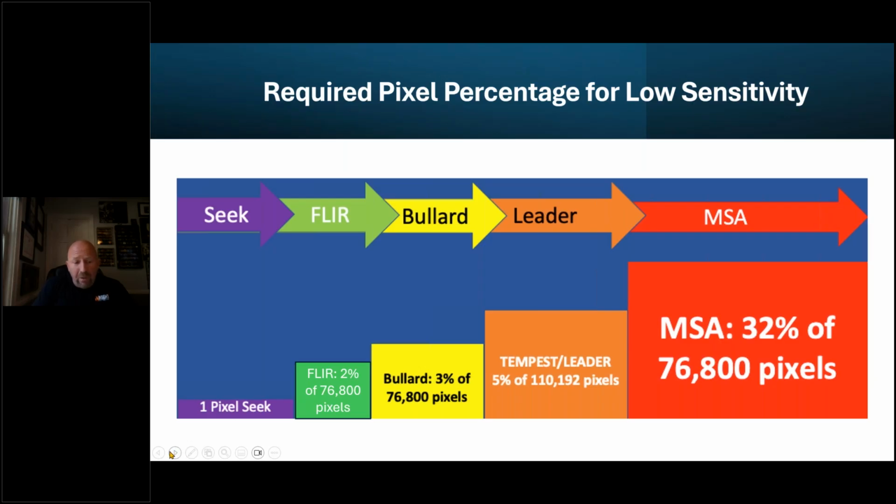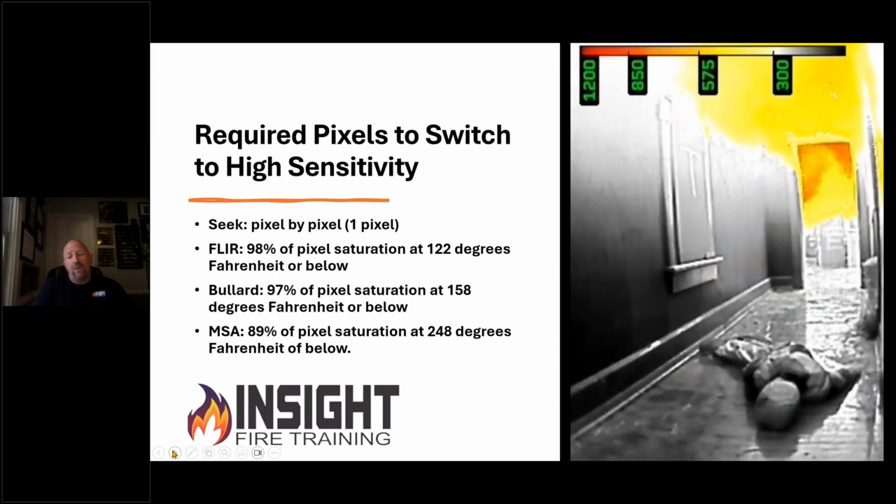A lot of people know this data, but they don't know this. If I'm going to point it back down at the floor at a cooler environment, when will my camera switch back, and why or why will it not switch? Which camera will show cooler areas and hotter areas better simultaneously, and why?